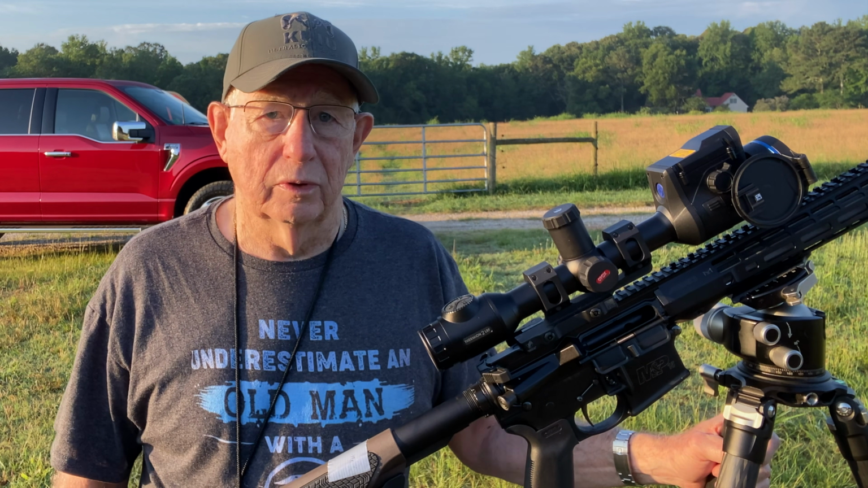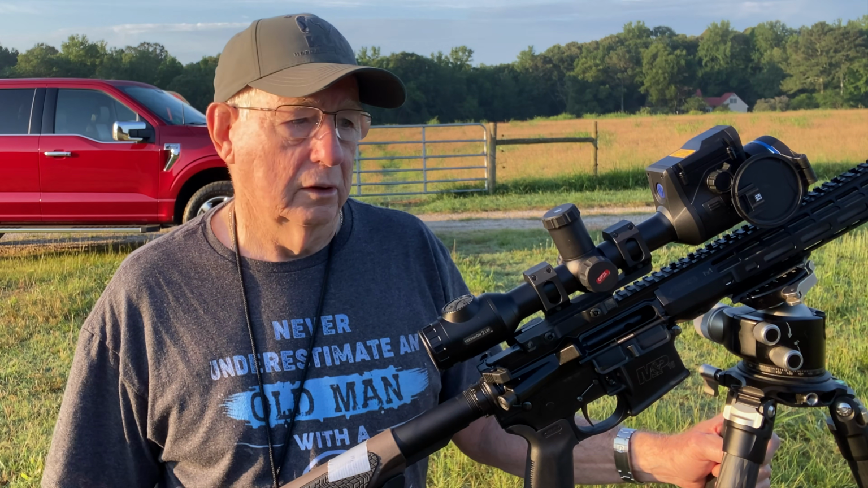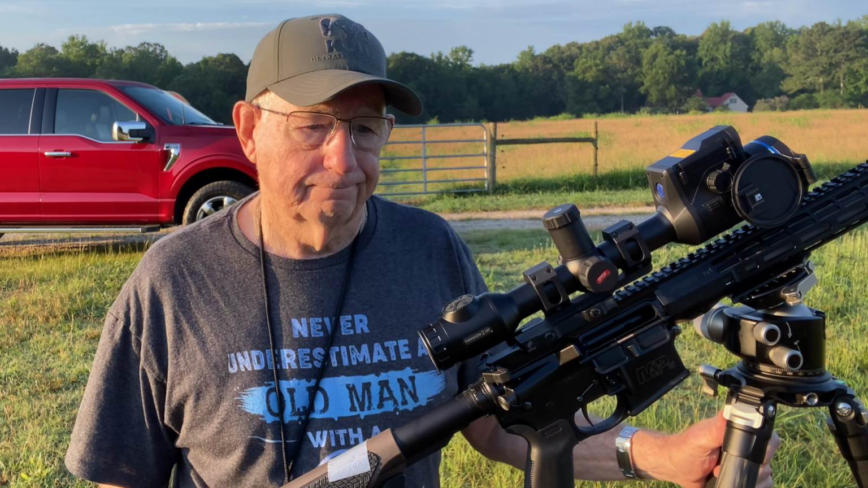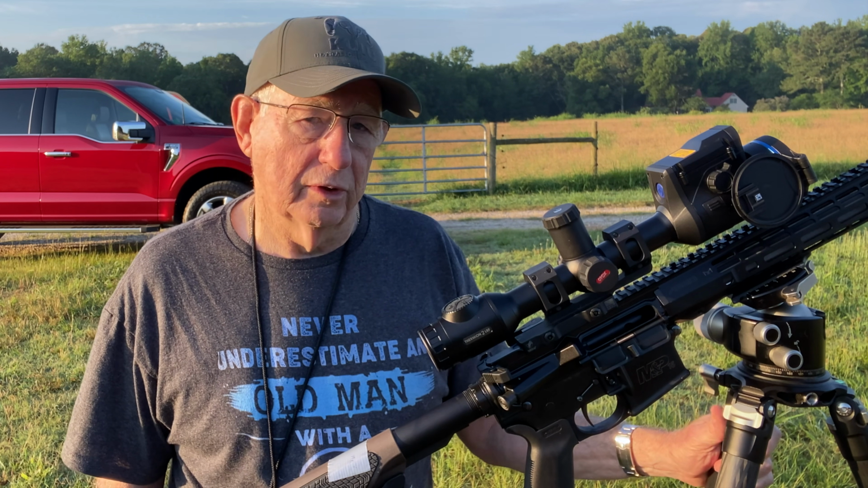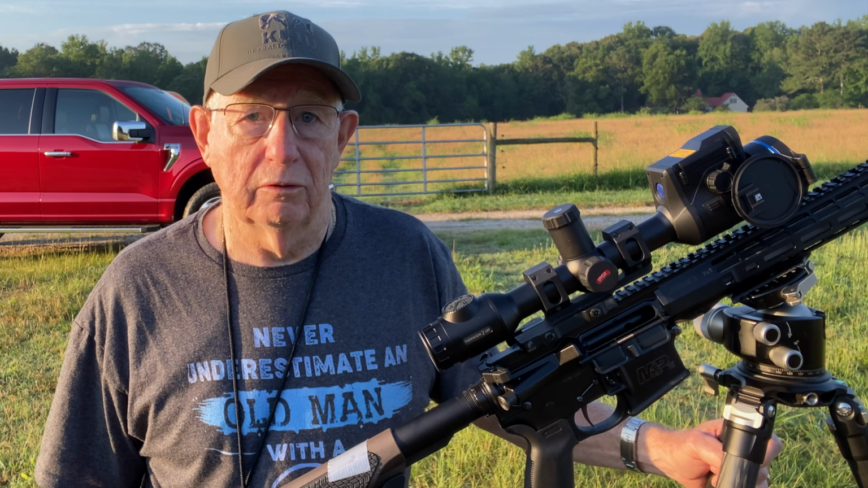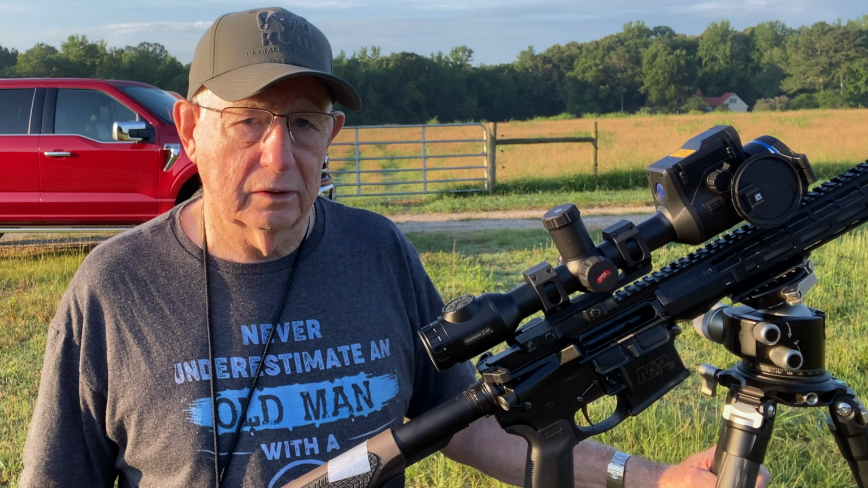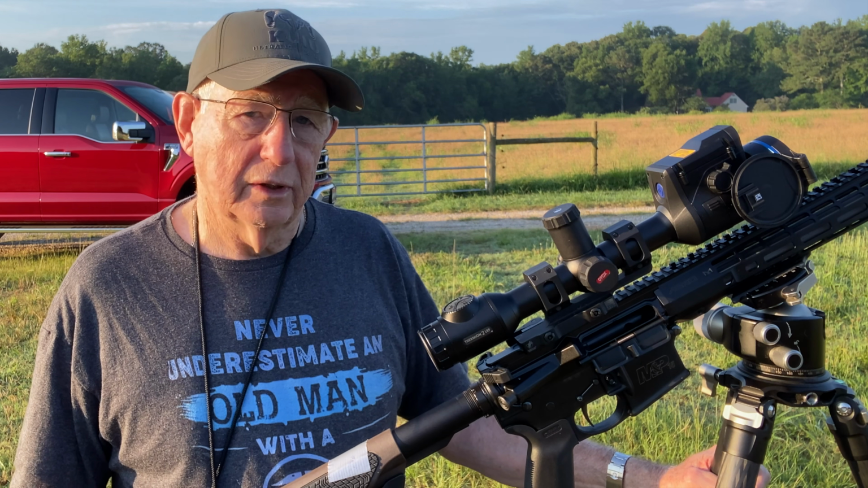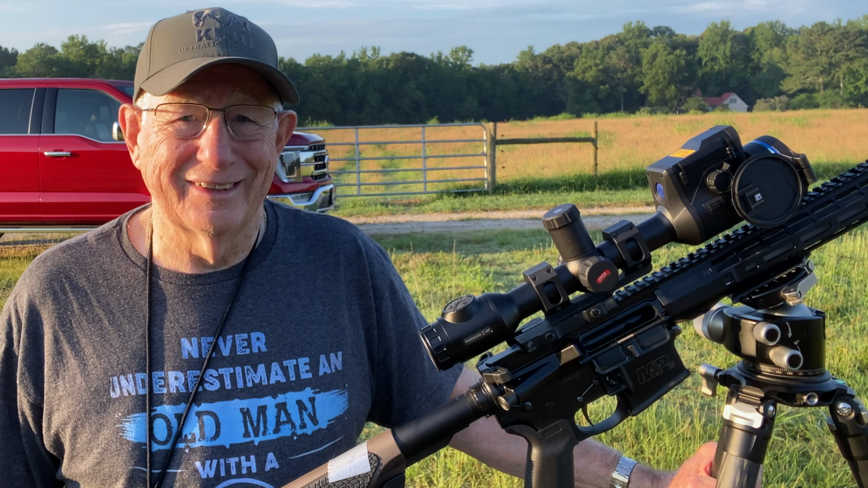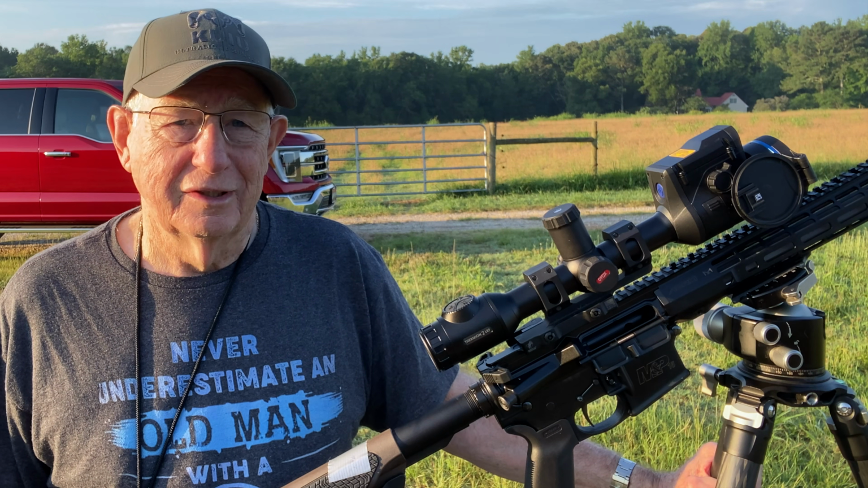If you want to have less runtime and have that continuous LRF going, that's one thing. If you really just point and shoot, like I prefer to do, then the battery will last a long time. It's really a nice rig. If you like Pulsars, you know all the features of it, you'll really like it.